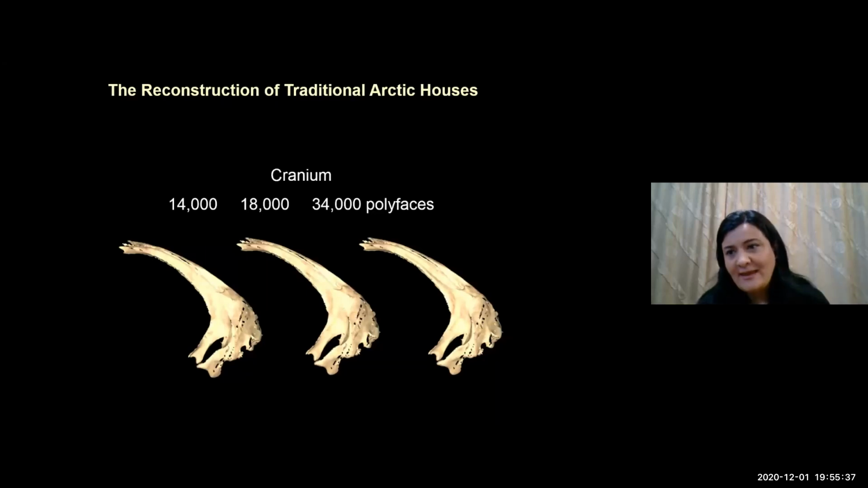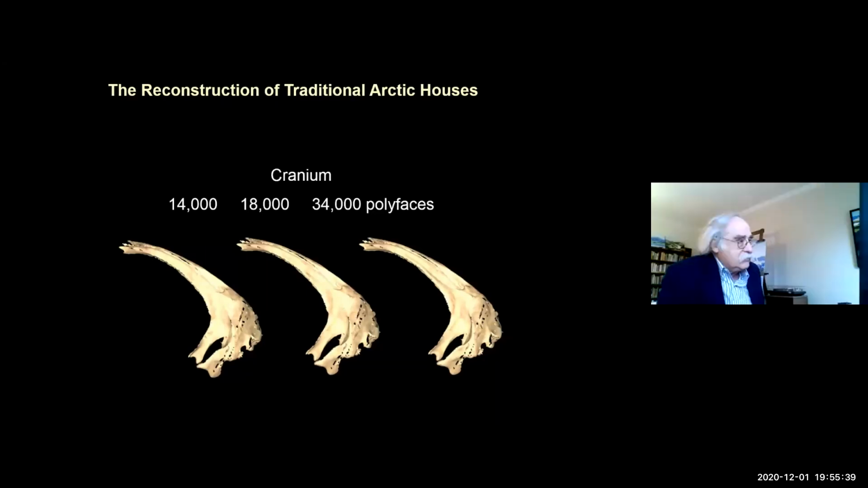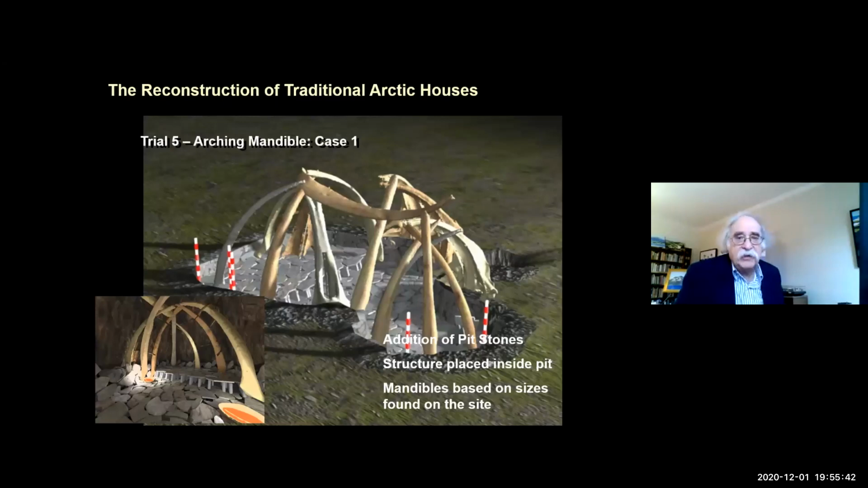We then used the bones from this whale to create various models of these houses, and then working with an archaeologist, we discussed which ones made the most sense.